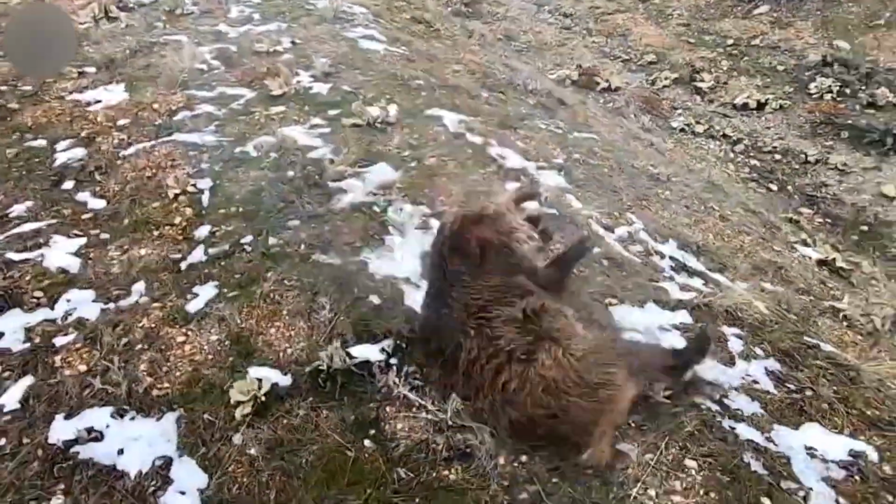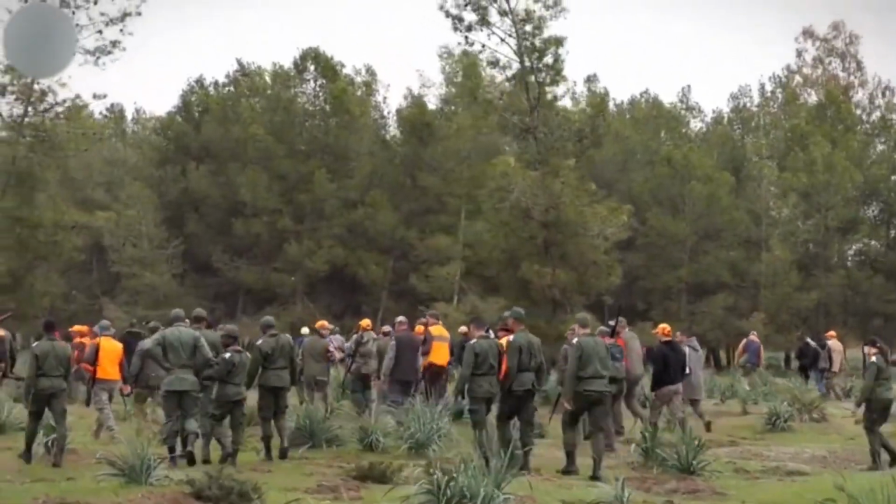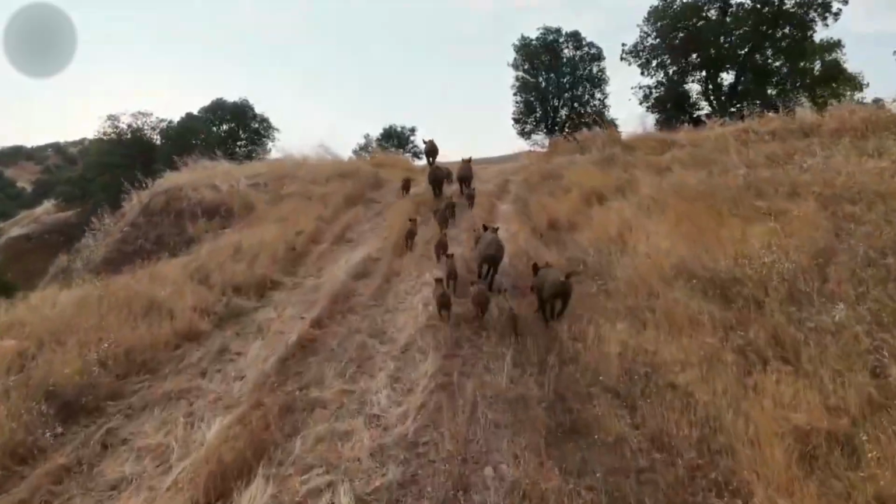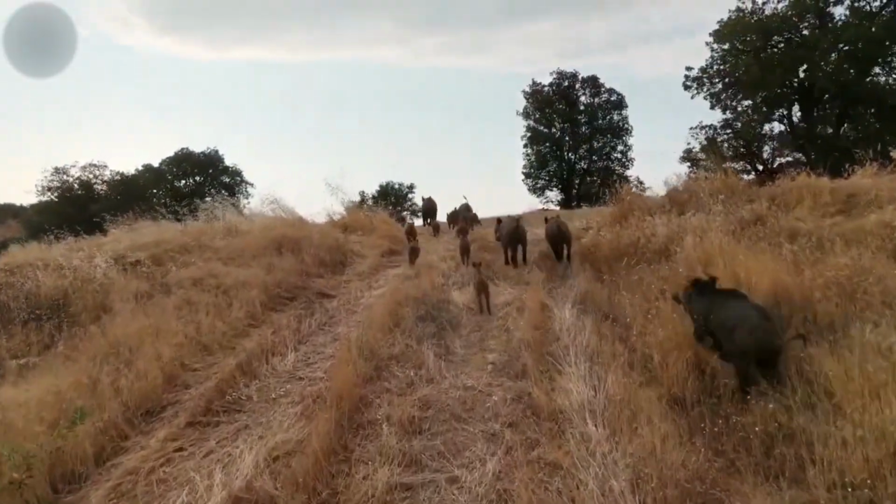By the time the sun began to dip, our bodies ached and our focus was shot. We called it for the day, ready to regroup, rearm, and hit the fields again at first light.